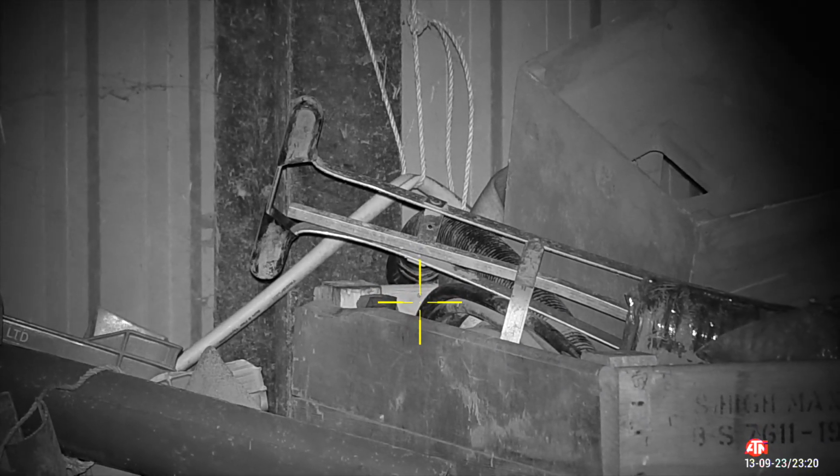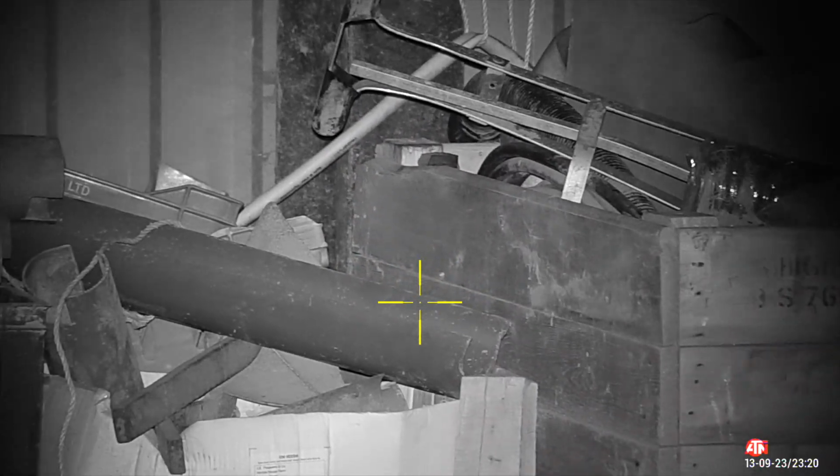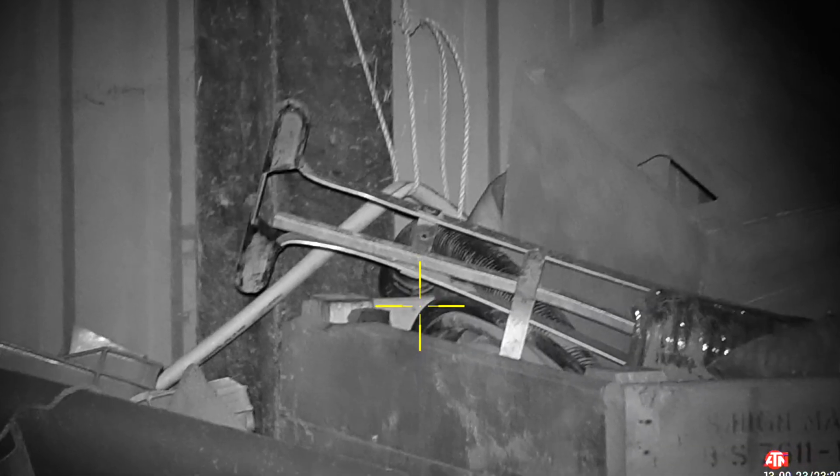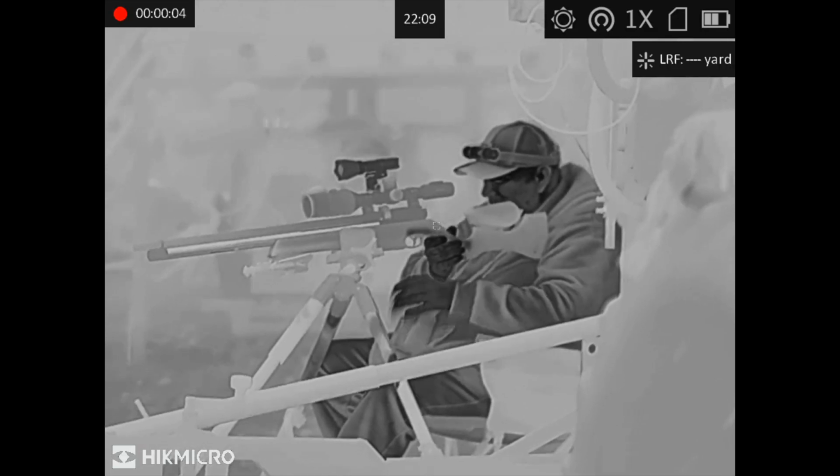The high quality detailed image on the ATN scope there, even showing you the pellet mark on the pallet of wood there behind that rat. You may be mistaken for thinking it was a miss at first, but it was a definite headshot. So Mr. Twinkle Toes has sat down now. He's got all of his kit. It's about time he started ratting.